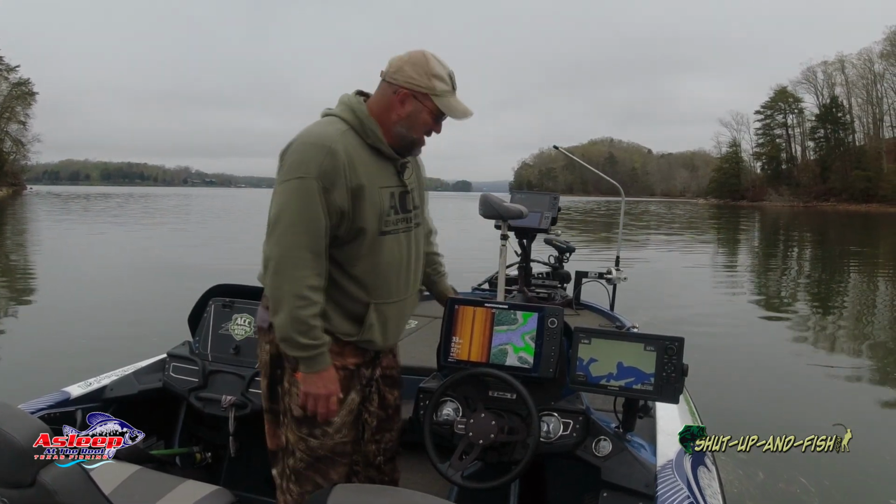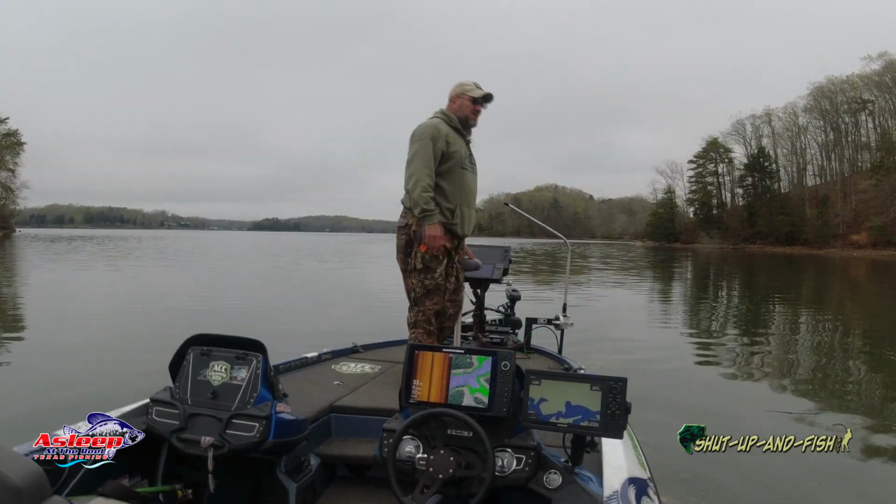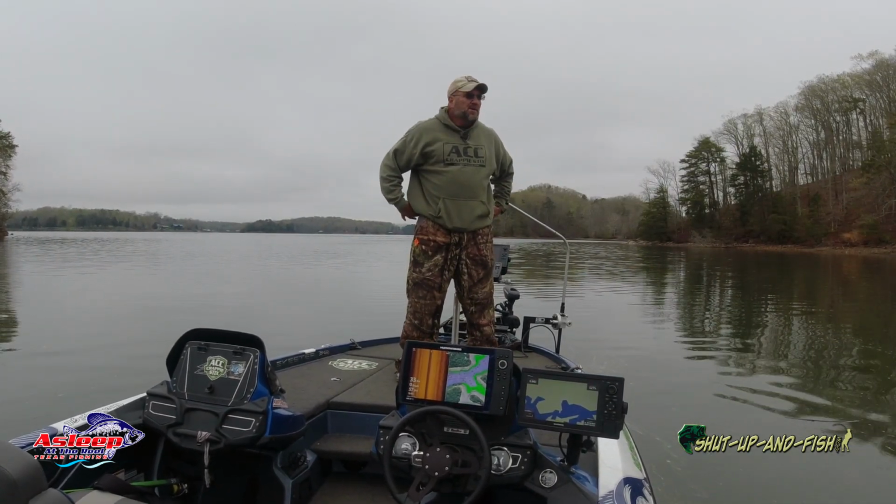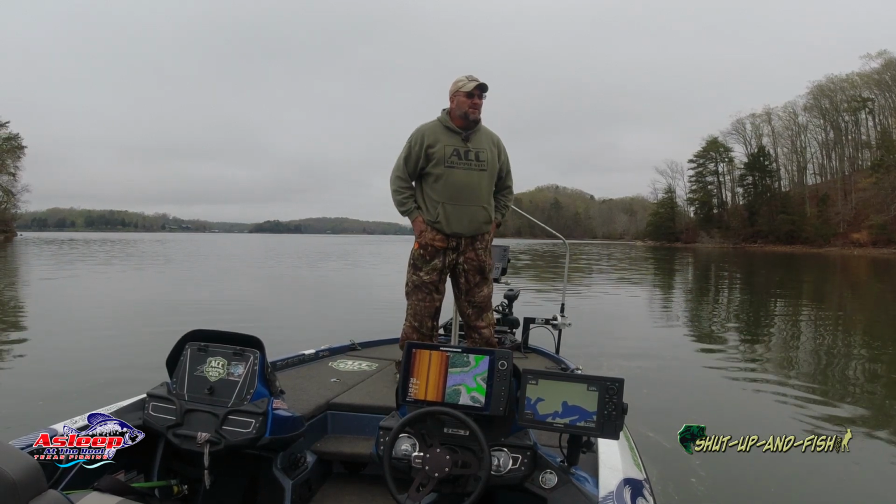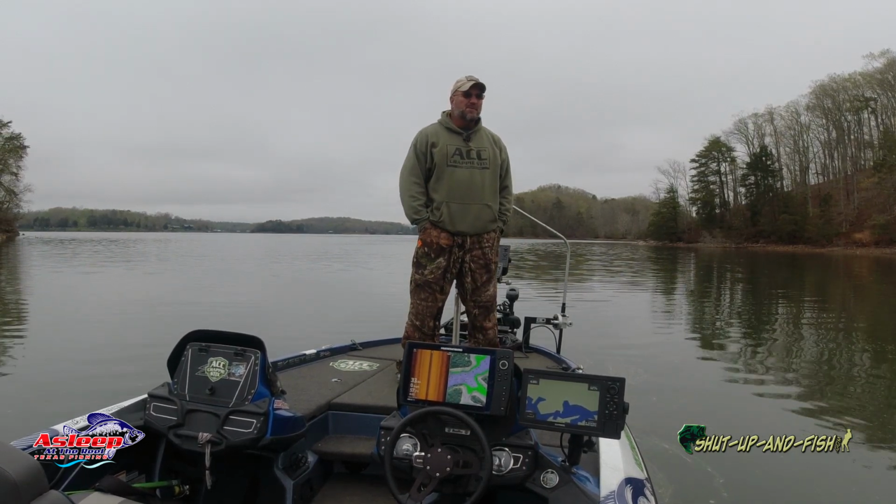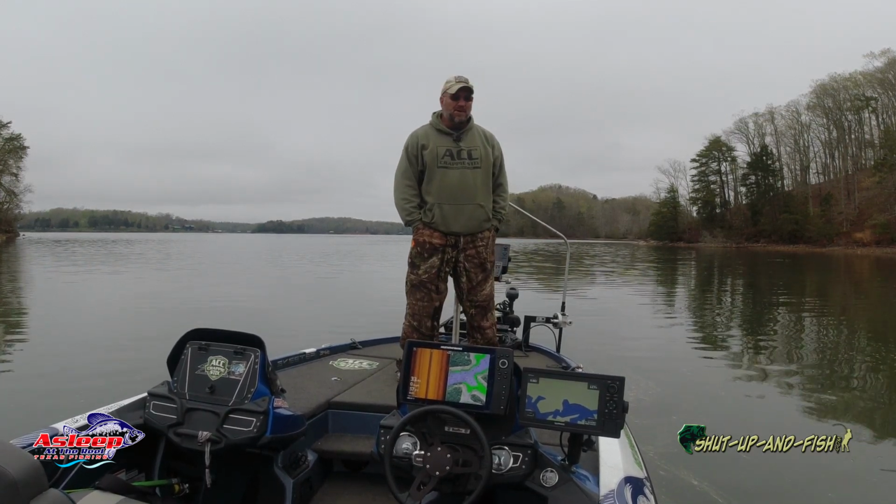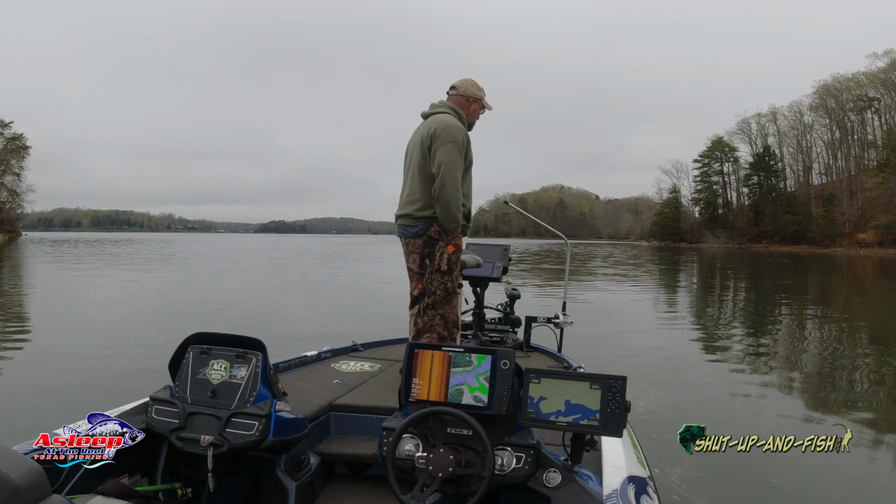You gotta do it. And right now, these fish are biting better in 36 foot of water, 40 foot of water. I see a lot of them in the 18 to 20, but these deeper fish right now are a lot more aggressive.